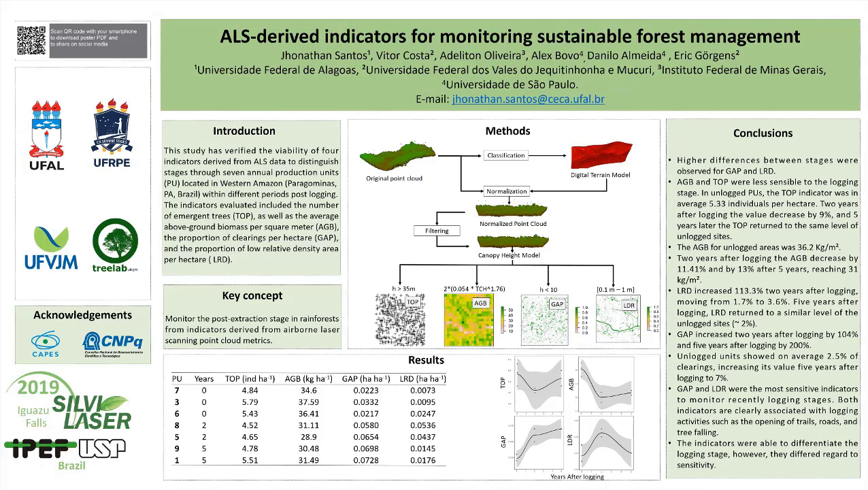Higher difference between stages were observed for the GAP and LRD. On the other hand, AGB and TOP were less sensitive to the logging stage. In unlogged PUs, the TOP indicator was an average 5.33 individuals per hectare. 2 years after logging, the value decreased by 9%, and 5 years later, the TOP returned to the same level of unlogged sites.